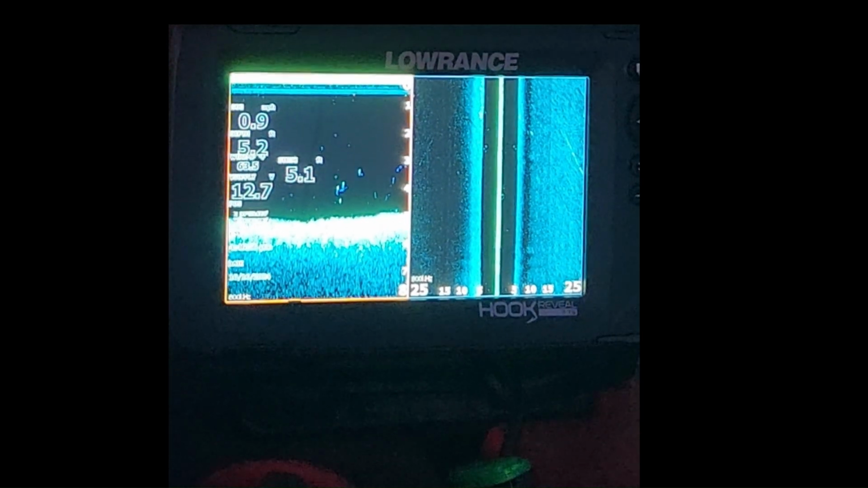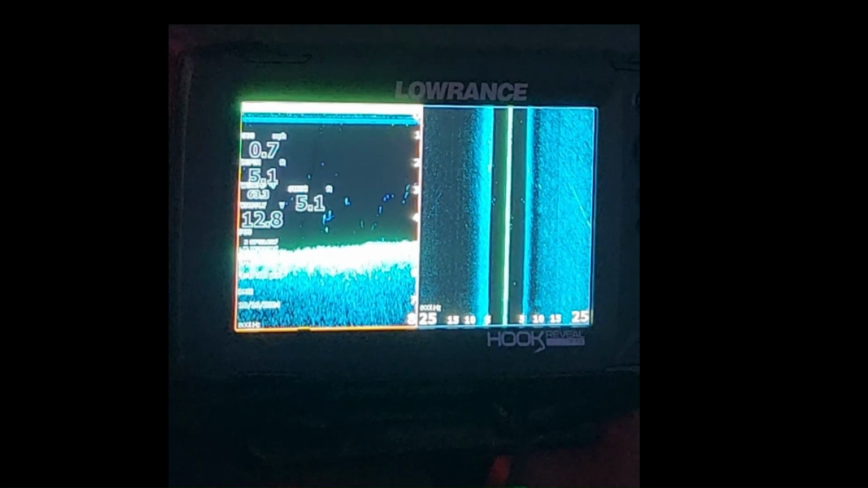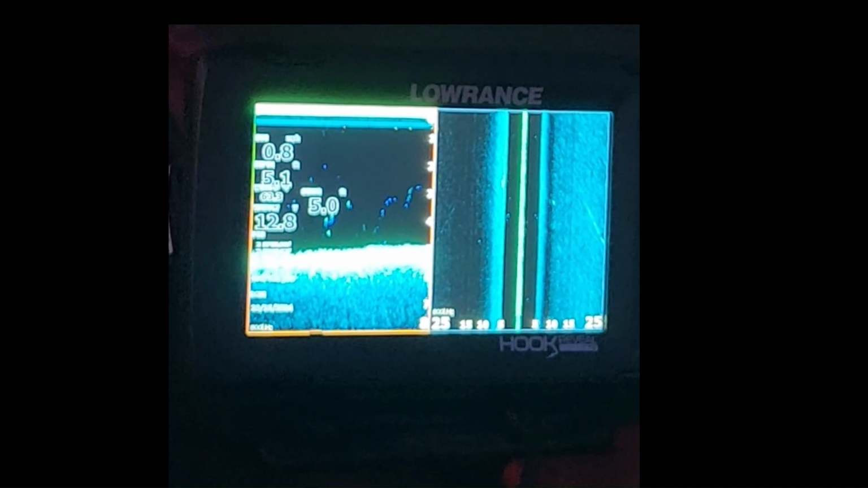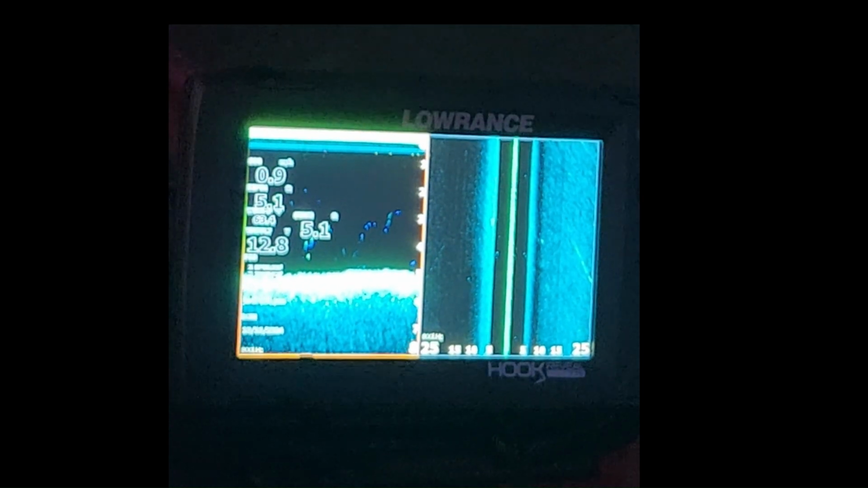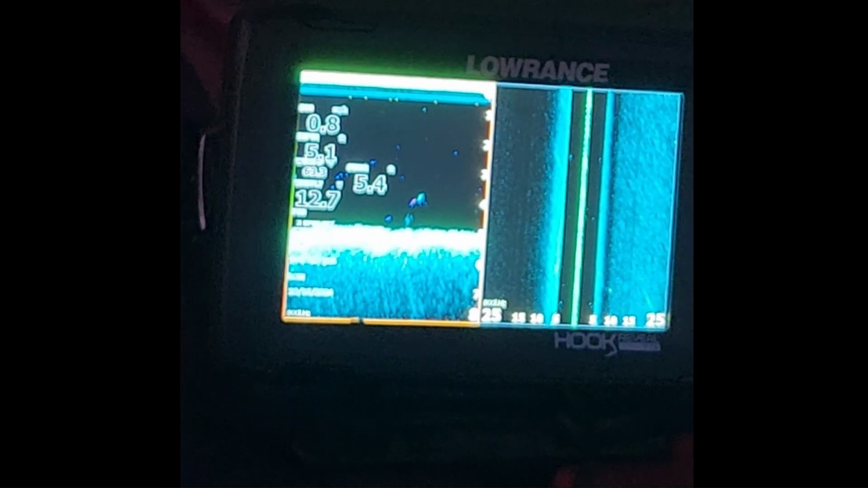This is night vision. This is what it would look like in night mode. There's two different versions I'm going to show you here. You can see the fish in there too, different colors. The colors kind of show the density of the fish, just like sonar does.